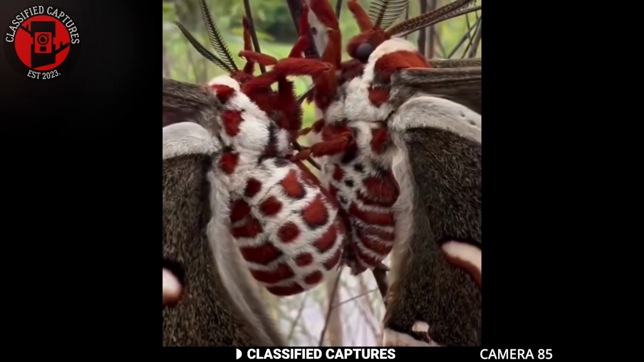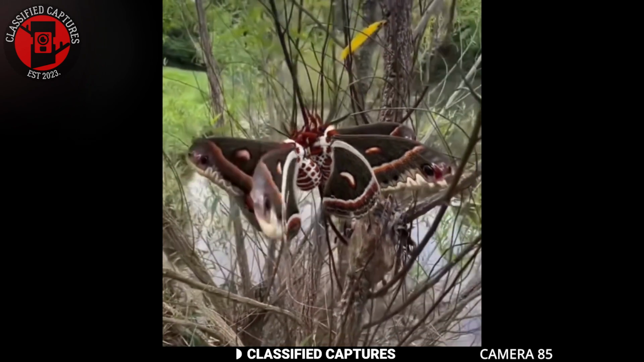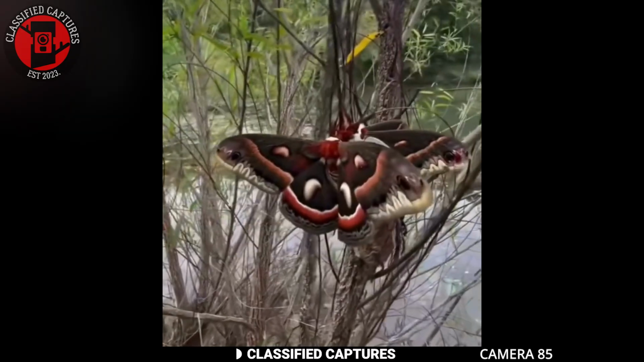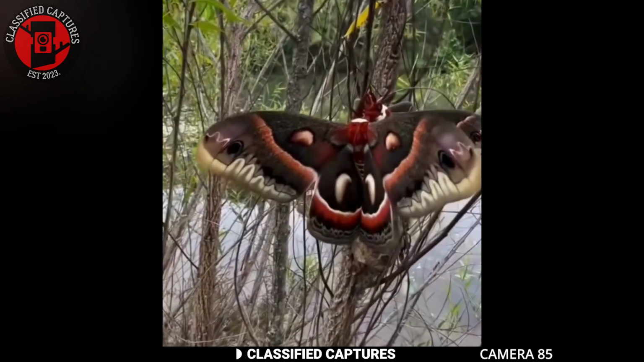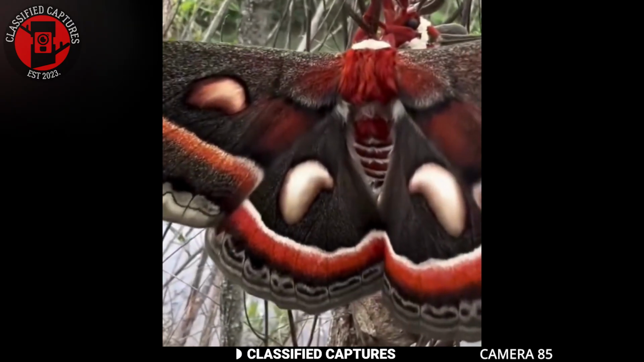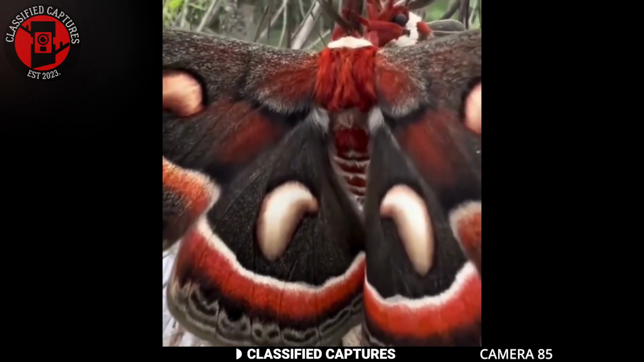These are what we call Cecropia moths. They are one of the largest moth species in North America and are known for their striking appearance. Their wings display a mix of red, white, brown, and black, forming an almost mesmerizing pattern. Cecropia moths are not only beautiful, but also fascinating in their life cycle, from their large green caterpillars to these magnificent adult forms. Amazing, isn't it? Have you ever encountered these captivating creatures in the wild? Share your experience.